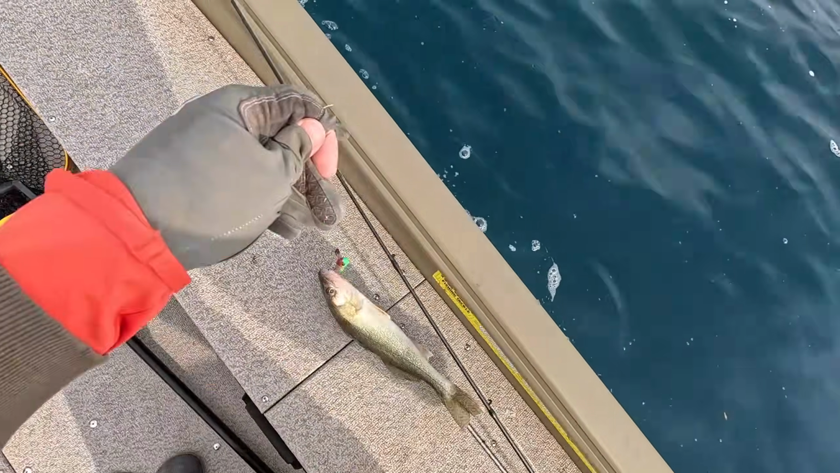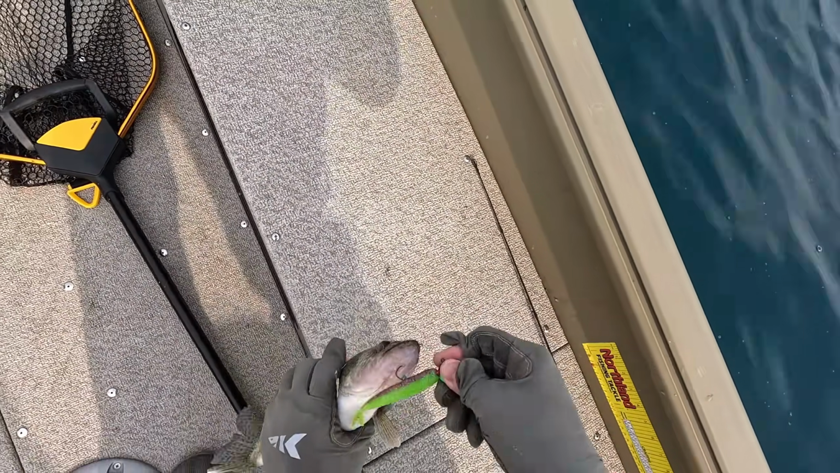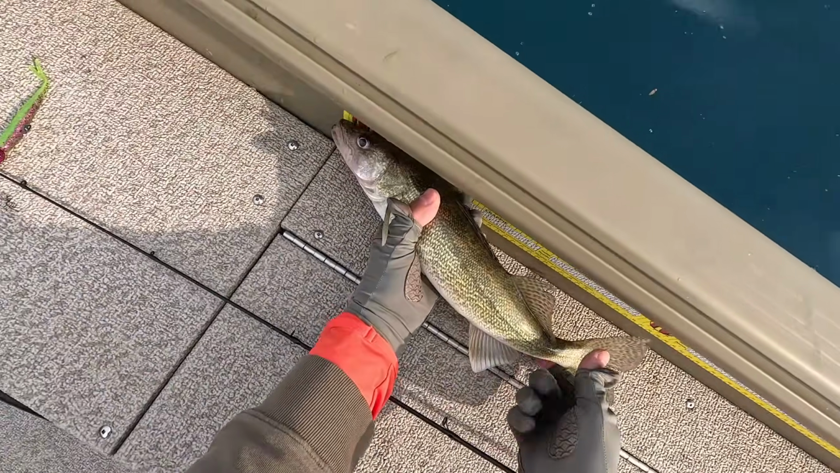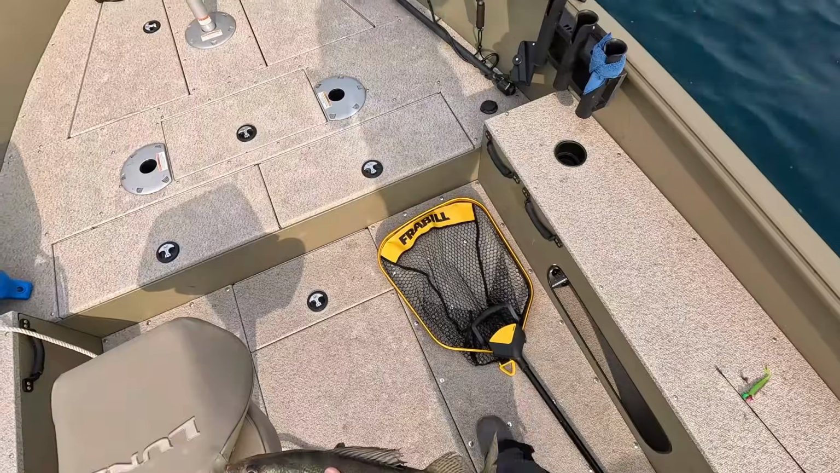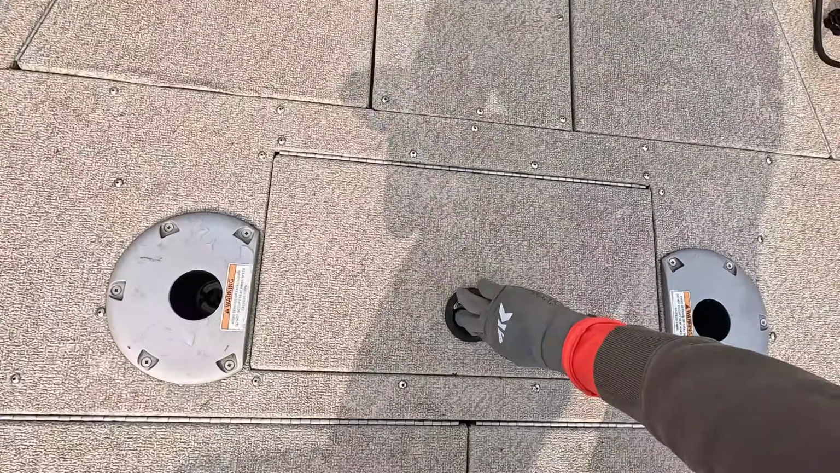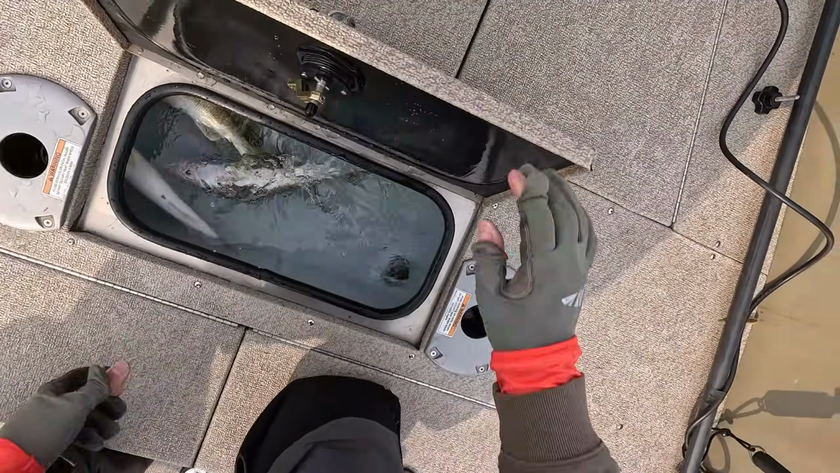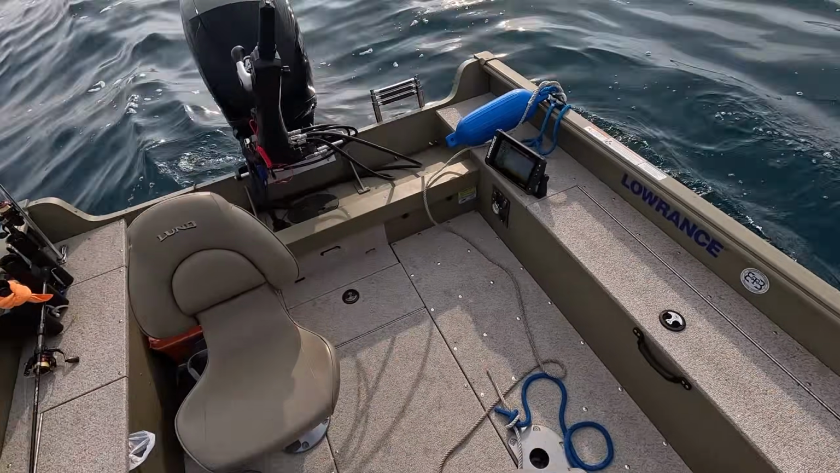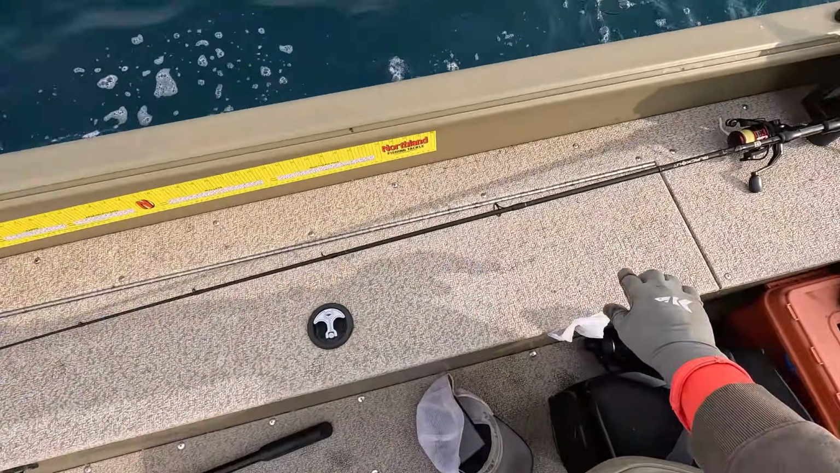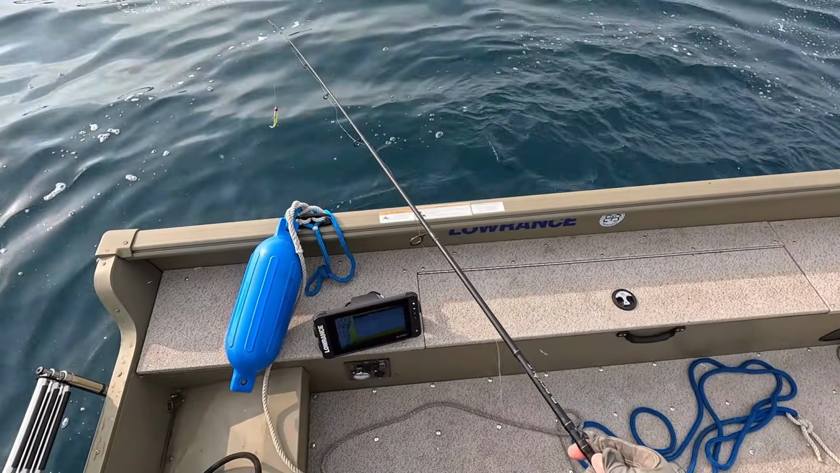So I gotta measure this guy, make sure he's on the up and up, because we are straddling the border here with the United States. 16, there we go. Awesome. Okay, so what do we got? 1, 2, 3, and 4. Okay, 4. Let a couple go. Wonderful. Okay, well, let's get back down there and see if we can get a couple more.